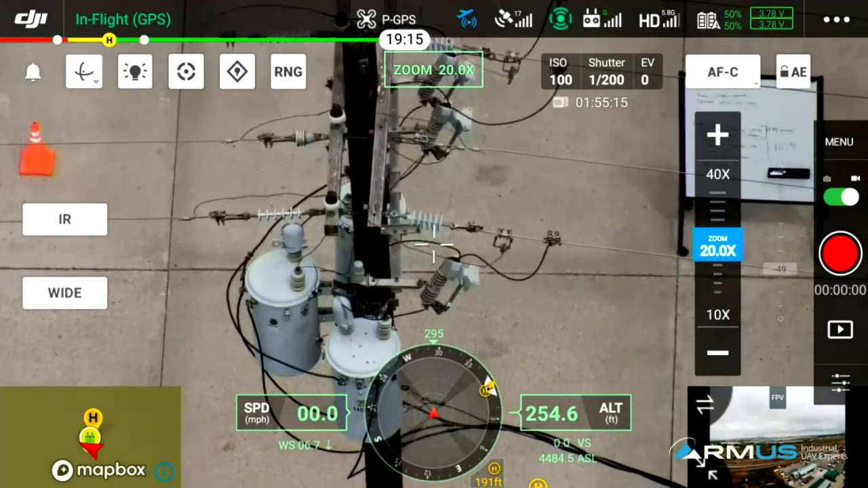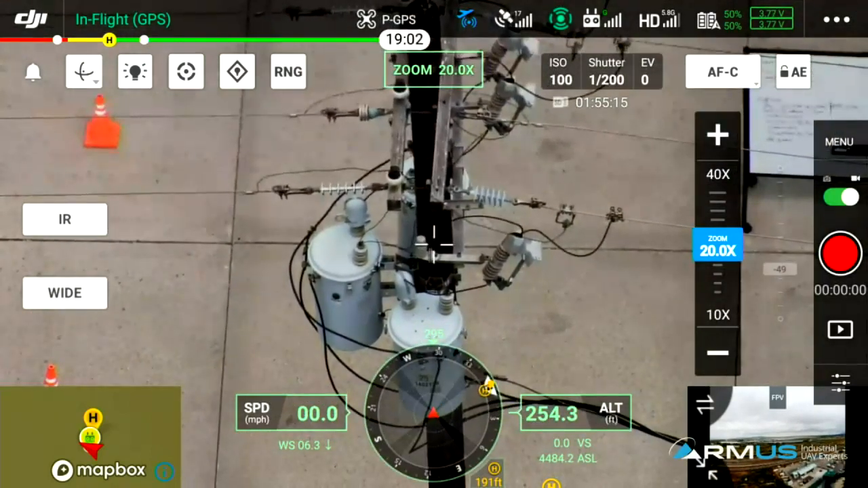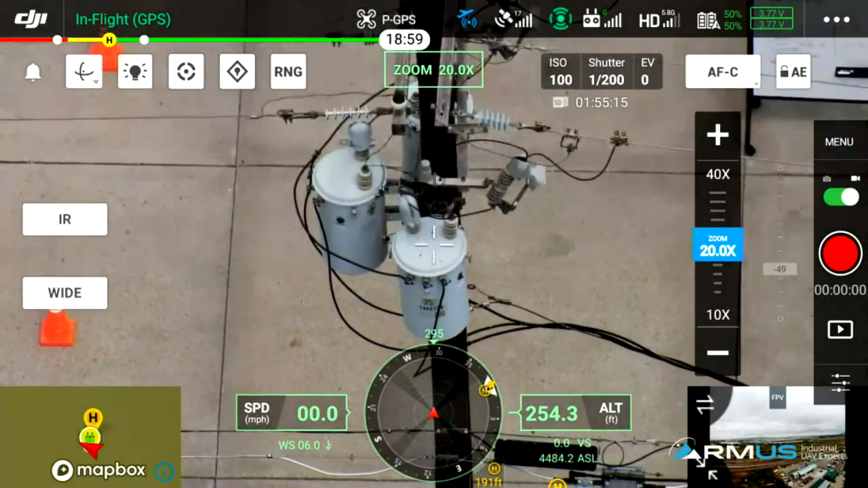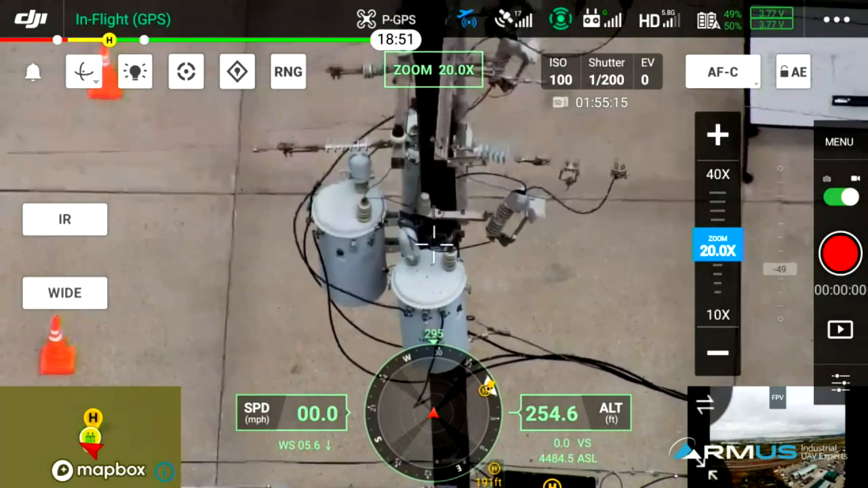Absolutely fantastic. So here's the other neat feature on this, just where things are and how they're located. Let's go ahead and turn on the rangefinder.